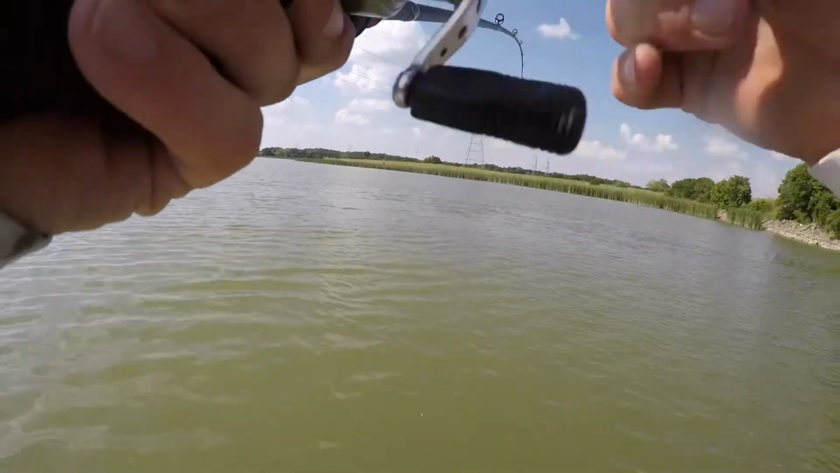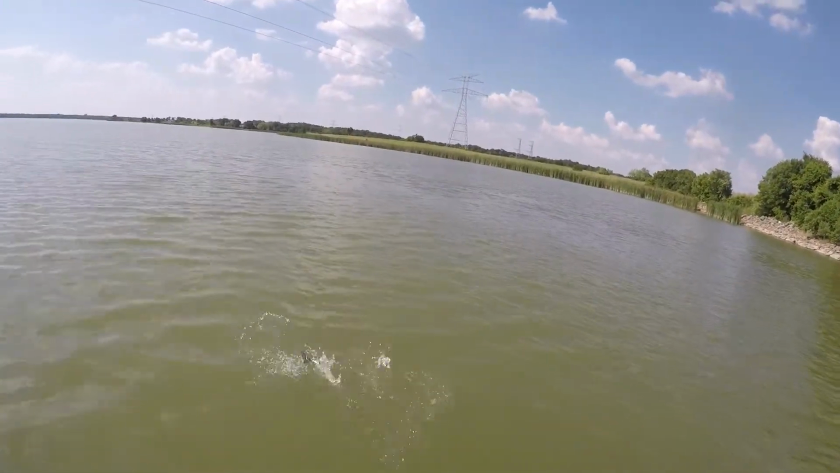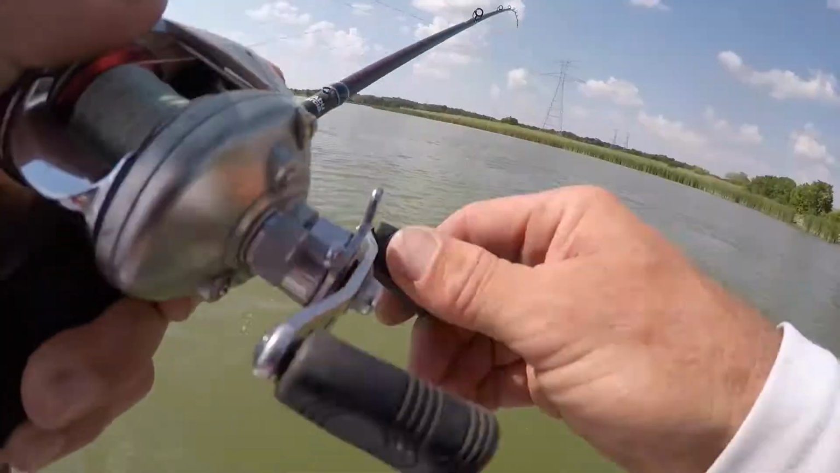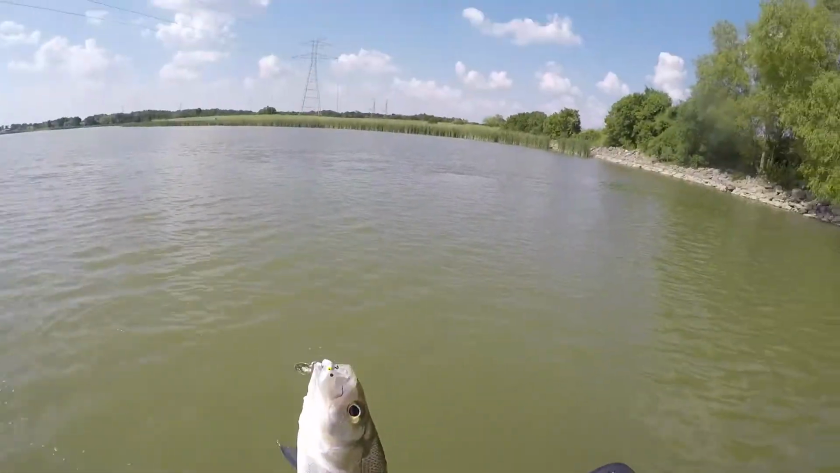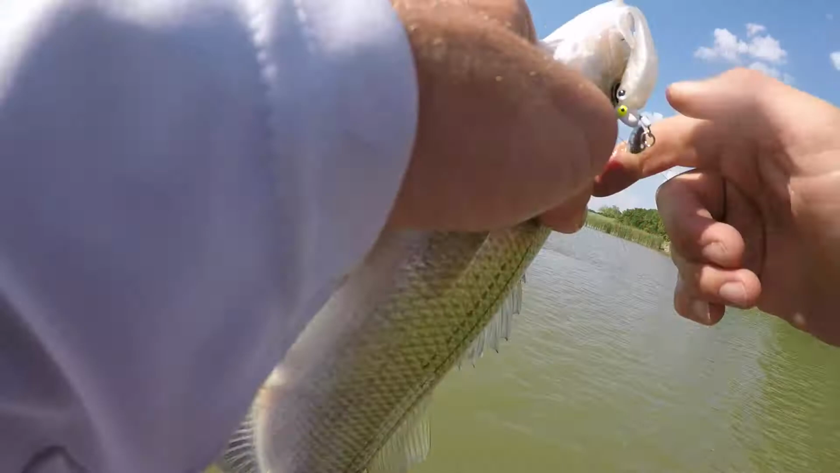Too big of a fuss. He's not that big. That's a white bass there. No? That's a large. Oh, it is a white bass. That's a good white bass too. That's what I figured there'd be plenty of over here. Usually in these situations, there's plenty of white bass. Summertime.